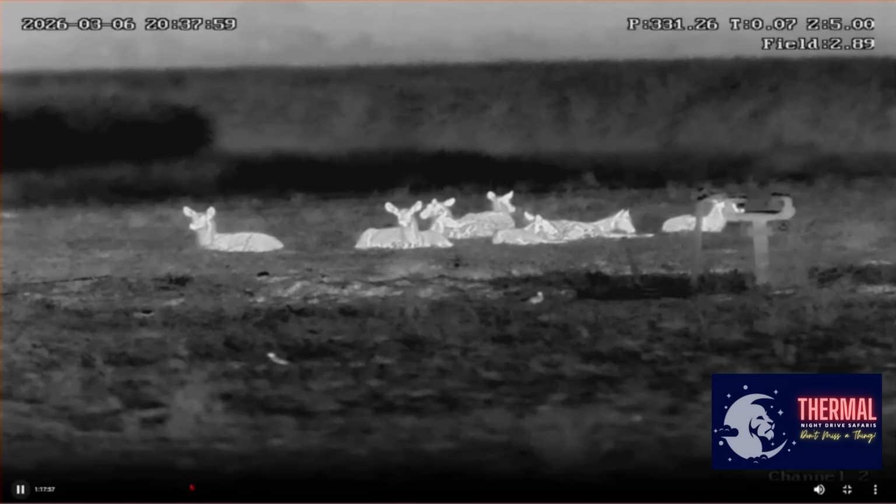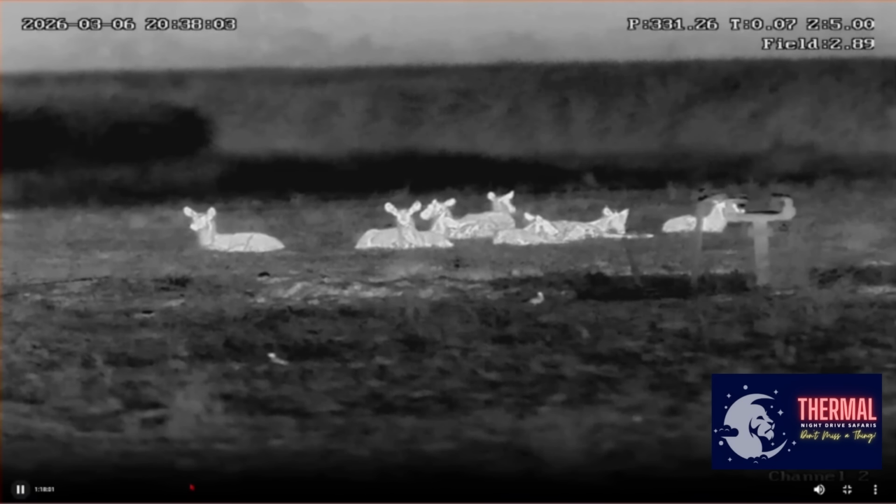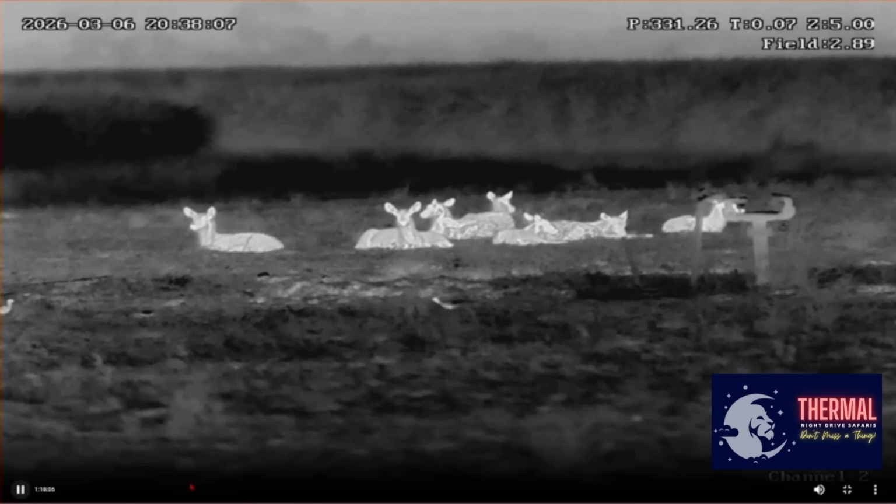He knew exactly where to find the water bug. I can't believe it. This is where they come and rest for the night. You notice that they're out in the open again because they like to, and they all look in different directions. You see that? That's their security.